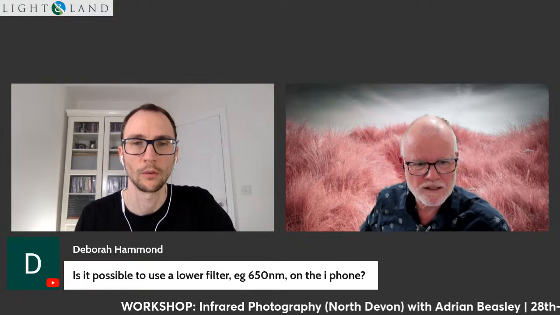So, David, do polarizers have any effect on IR? Not much. Needed ND filters, needed the grads. So they're all based on optical light, pretty much. So whilst they're not entirely useless, they're not very effective. So typically you just don't expect anything.